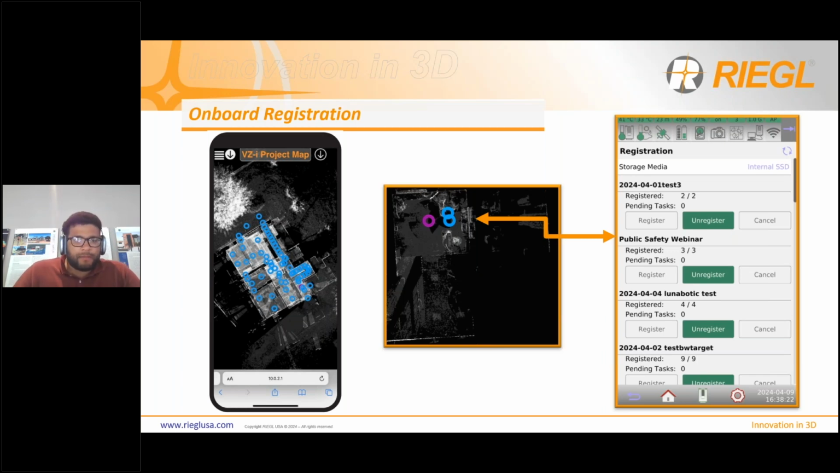Any device that has the capability of going on the internet and connecting to something over Wi-Fi is going to be able to see that project map, whether it's your phone or a tablet or a laptop. You can just simply connect to the scanner and go to that IP address 10.0.2.1 and it'll pull up that map right on there. So that's pretty much all the stuff that's built into the scanner that has to do with the hardware.